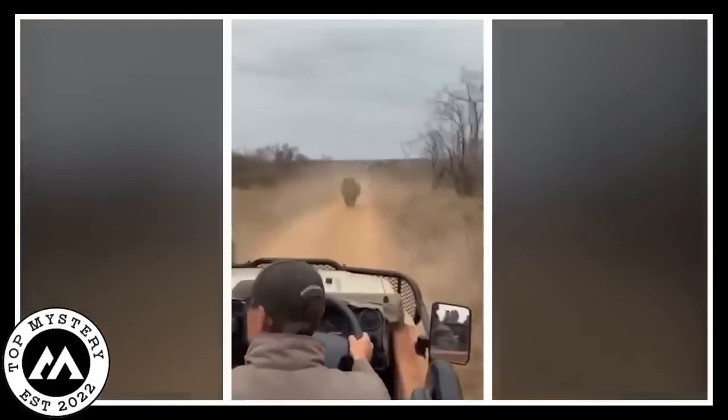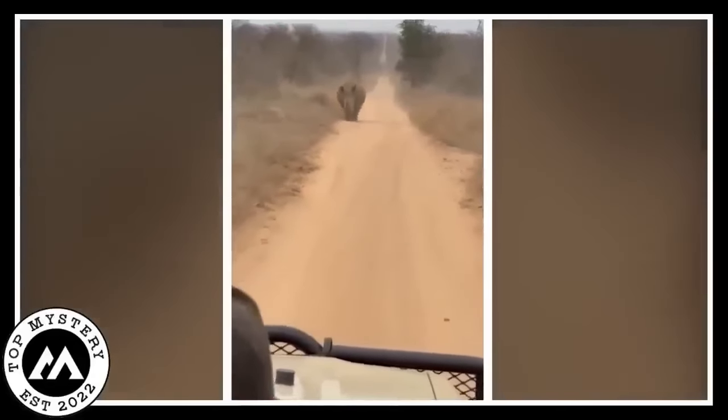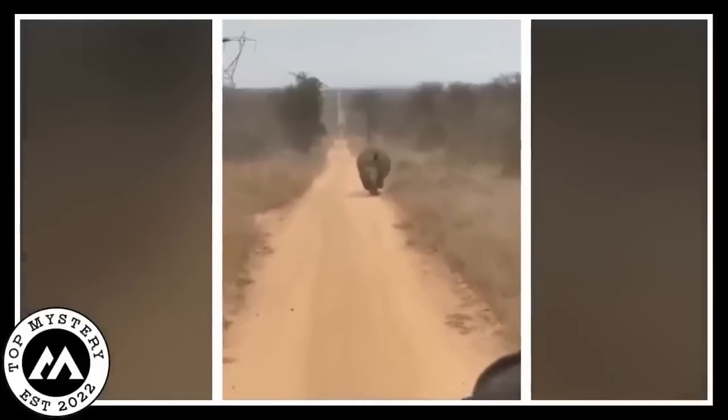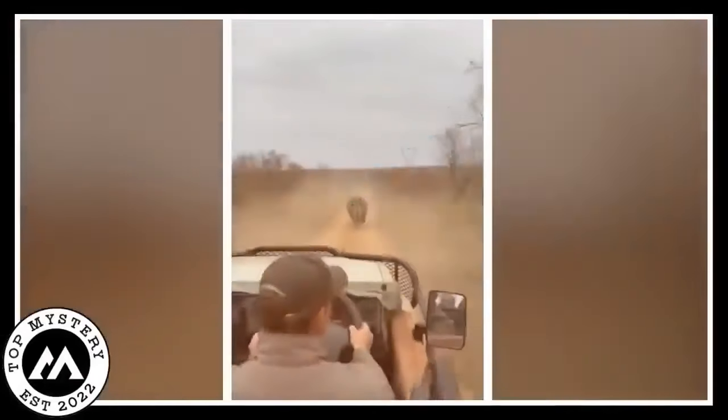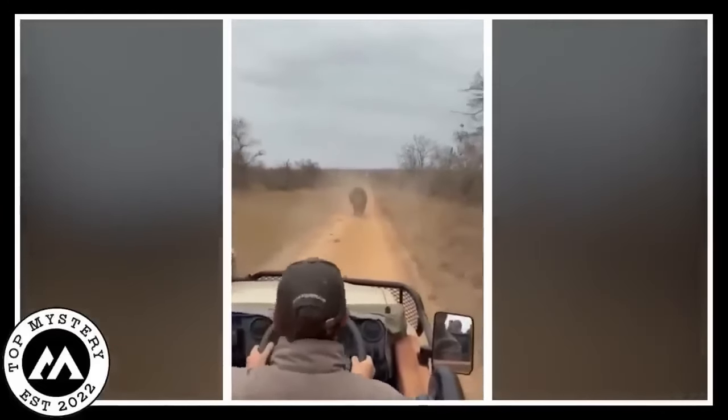The man was probably asking, how did I end up in a rhino race? Eventually, the rhino got tired, or maybe just got bored, and it gave up the chase. The man stopped his car, relieved and probably a bit confused too. And that is the story of the man who went backward in his car, trying to outsmart a rhino in the forest.